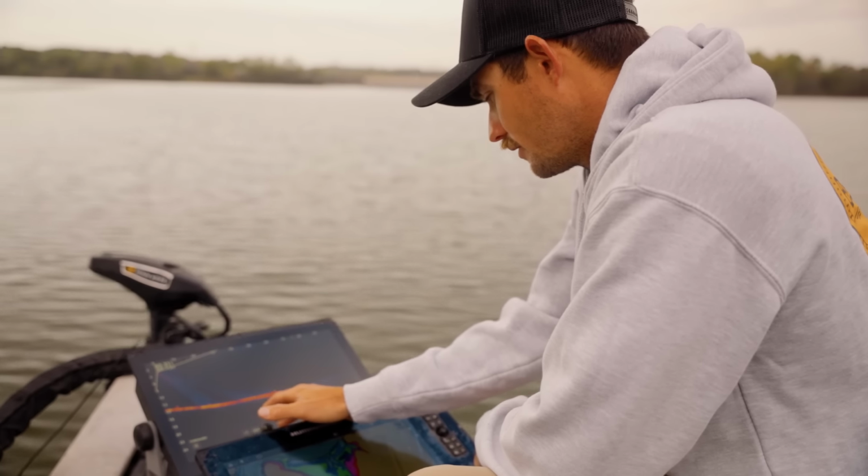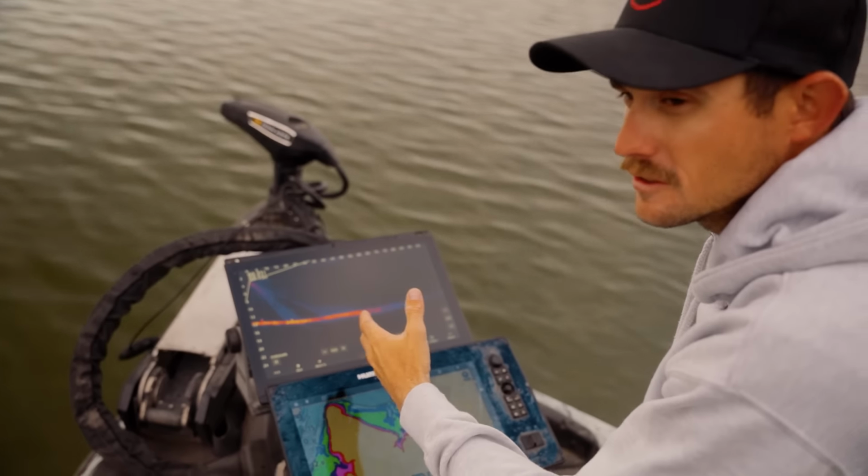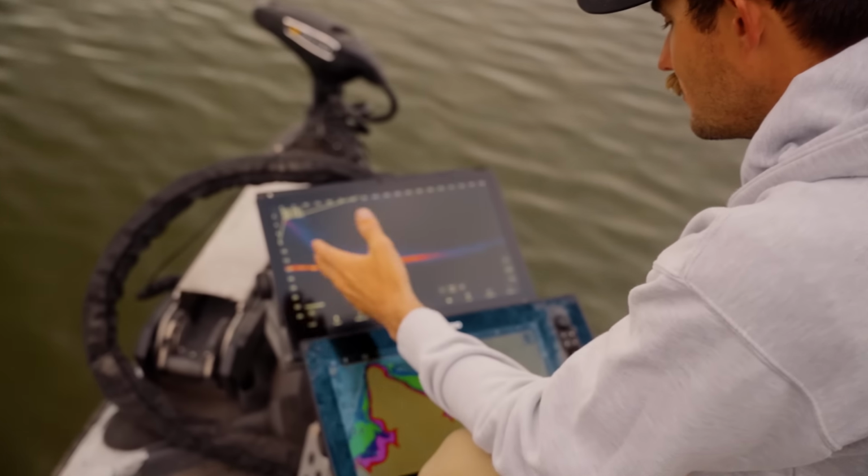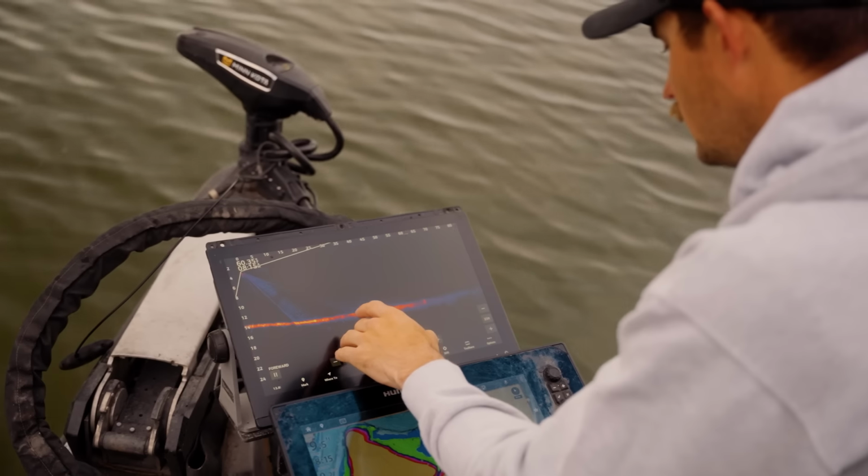So I usually like to run around 100 foot out, 90 foot out sometimes, it just depends. If I'm fishing a little bit shallower, I like to back it up. Sometimes you can even run it in to 80, it just depends on how shallow you really want to get to start fishing with it.